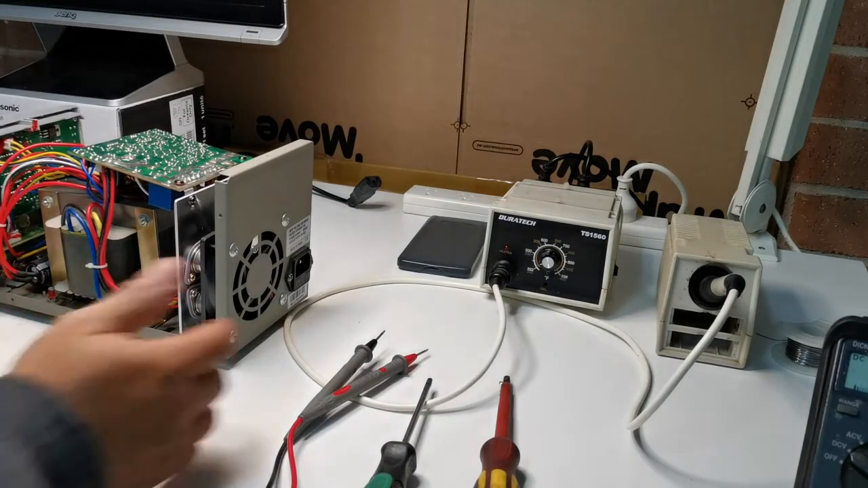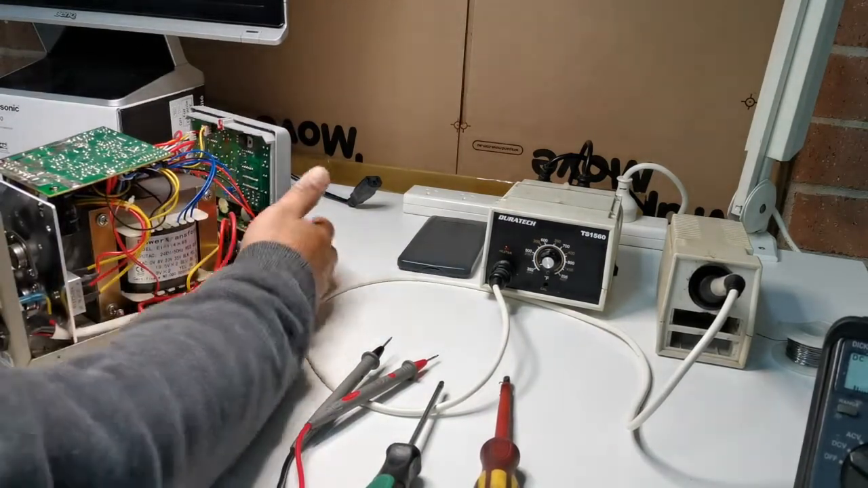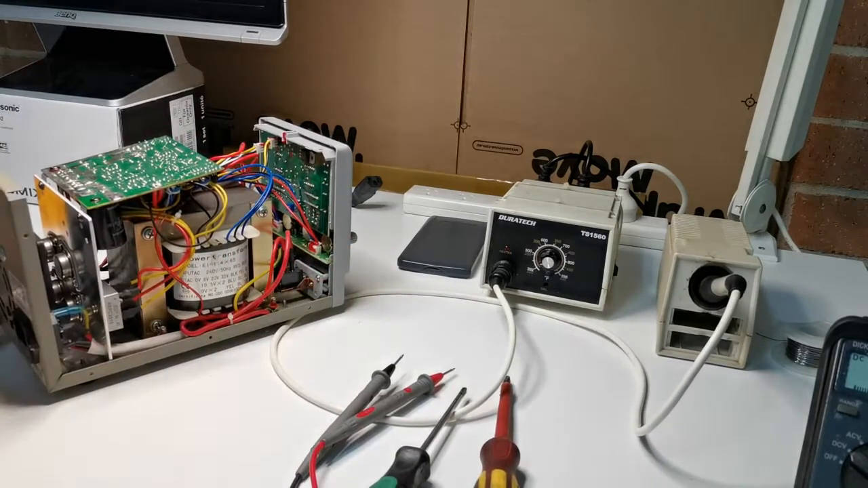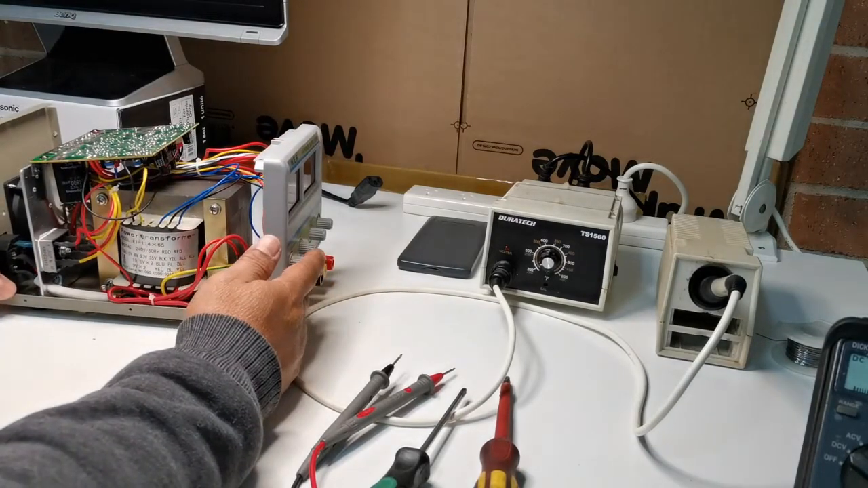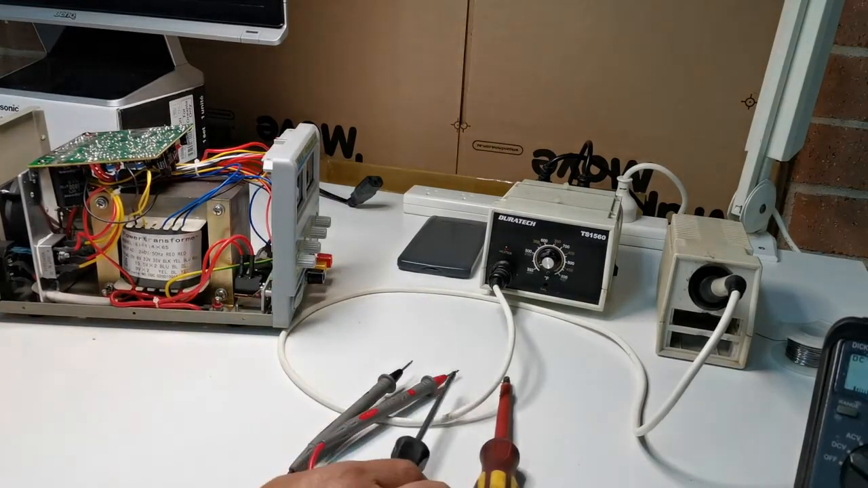So with regards to electronics, I have almost 30 years of experience with electronics as well. I fix most of the electronic stuff at work, and also I build some projects or test equipment for testing as well. So here we go.